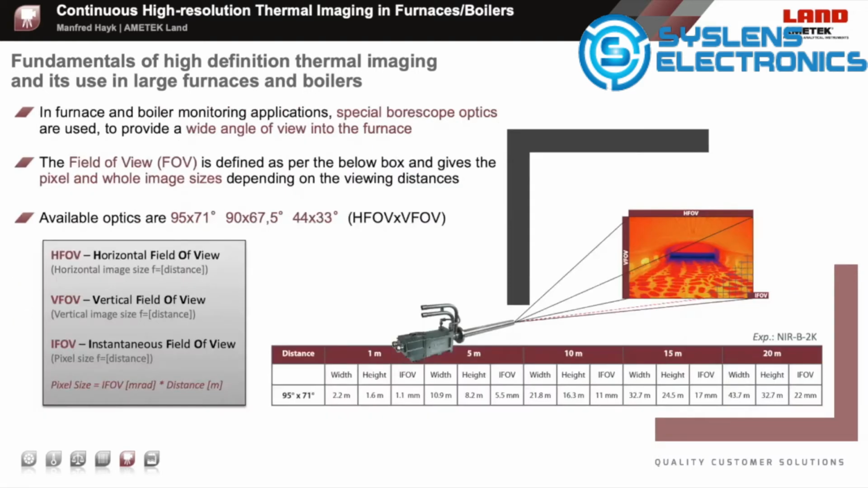While the field of view of a point measurement like a pyrometer is usually given in a ratio like 200:1, which means the spot size at a certain distance, the field of view of a thermal imager describes the whole image and pixel size at a certain distance.